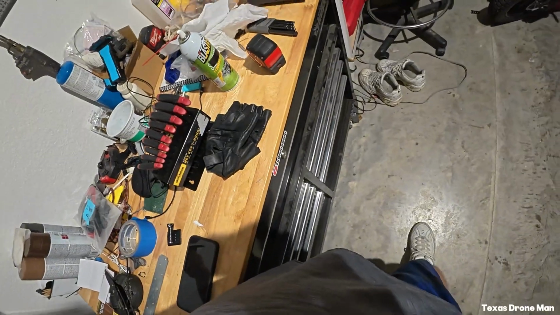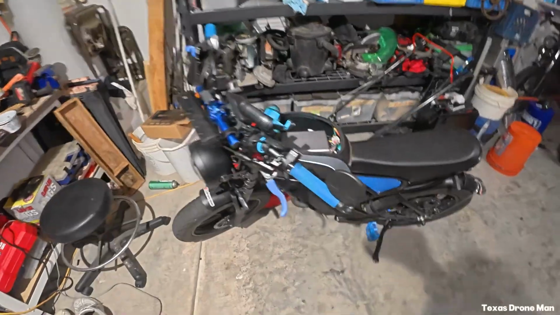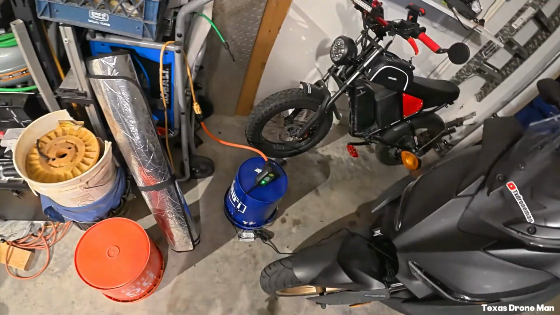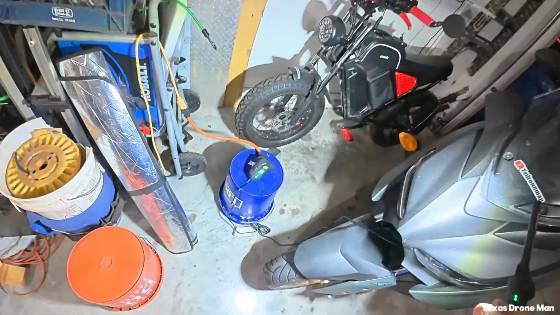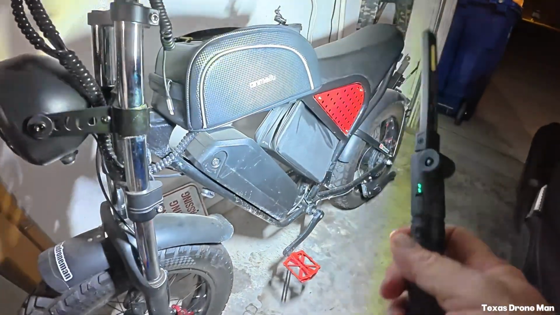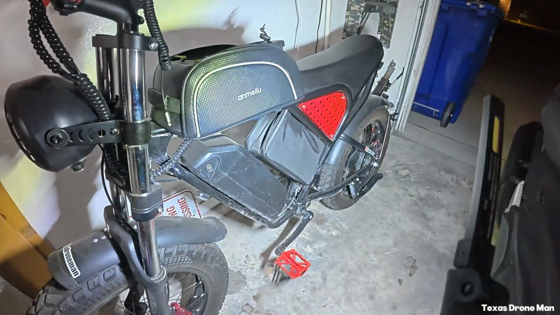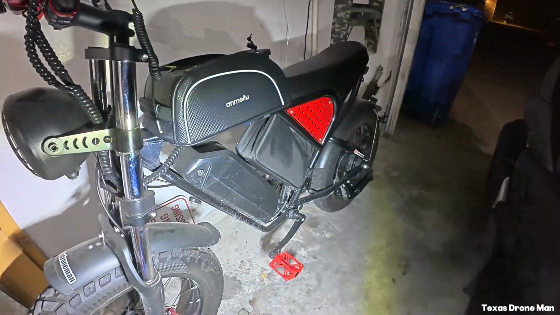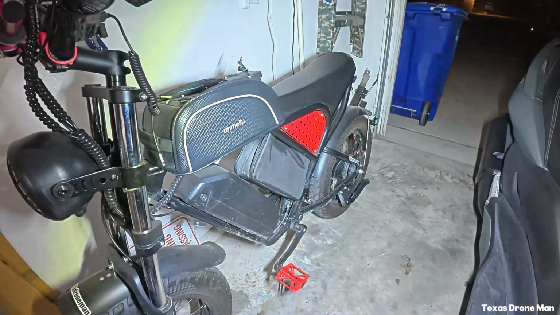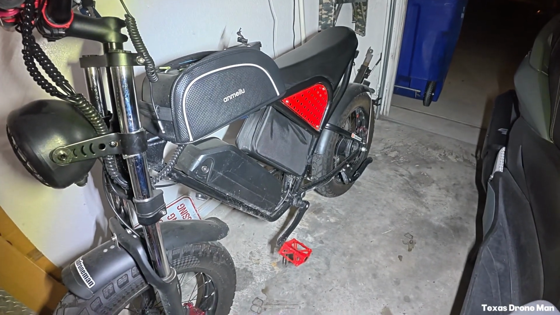Let's see here. But yeah, there's old blue. There's old blue. But here's the red one. This one we just took out for a ride. There you go. See this back here? The square in the back? That's the original battery. And then I added that pretty good sized battery. But they got Velcro loops you can strap around the bars. It's real cool, real easy. But yeah, that's all you do.